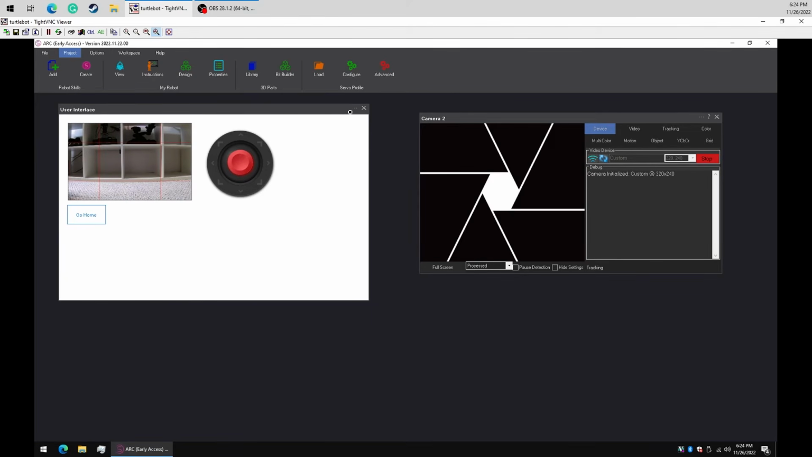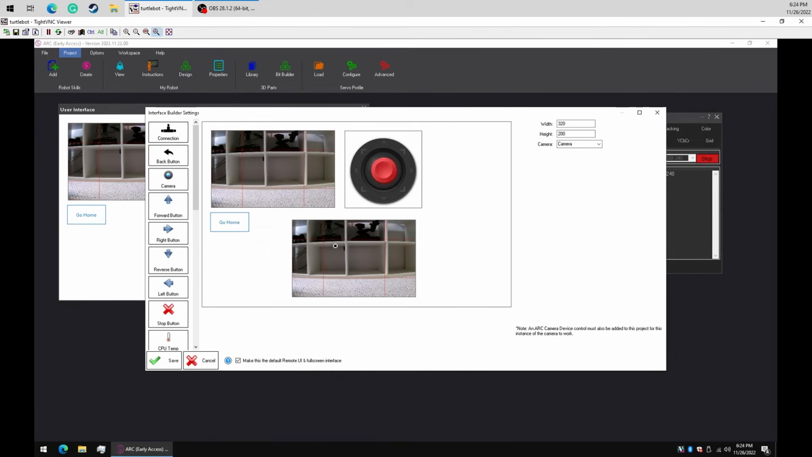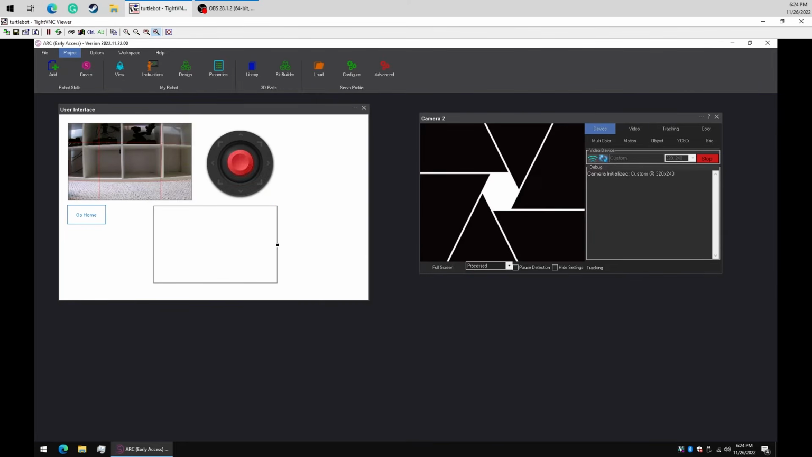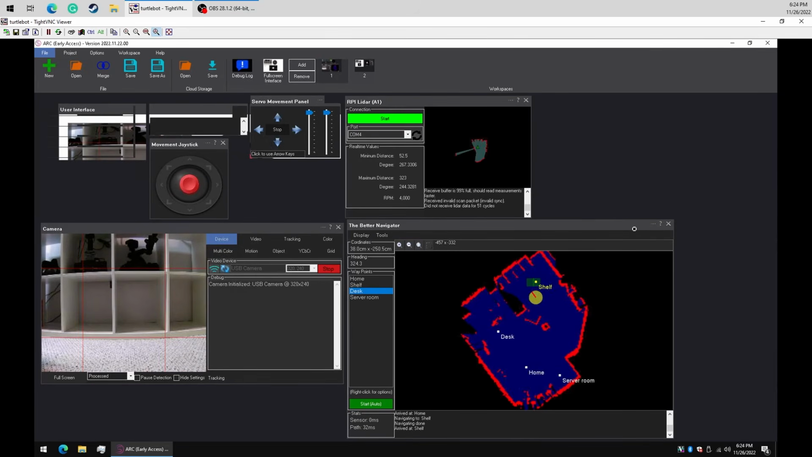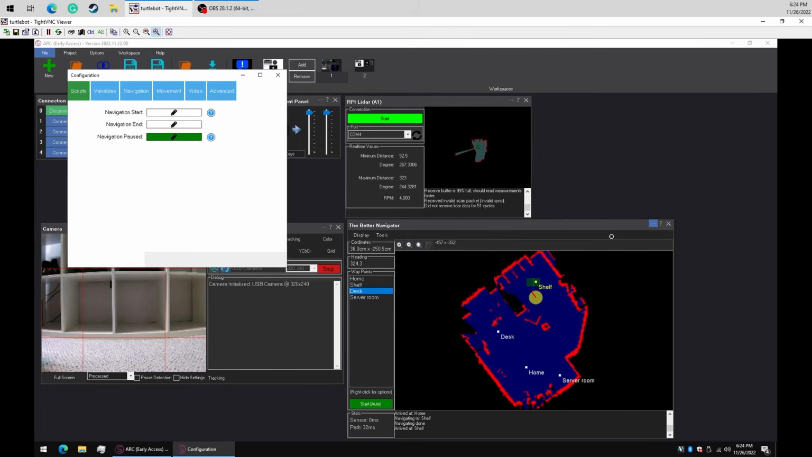Now we're going to edit our user interface. And we're going to add another camera. In this one, we're going to drop down. We're going to select our camera number 2. Of course, there's nothing in there right now, right? Let's go back to our main workspace. And under the Better Navigator, we're going to edit the configuration. Under video, we're going to push the video stream to the camera number 2.